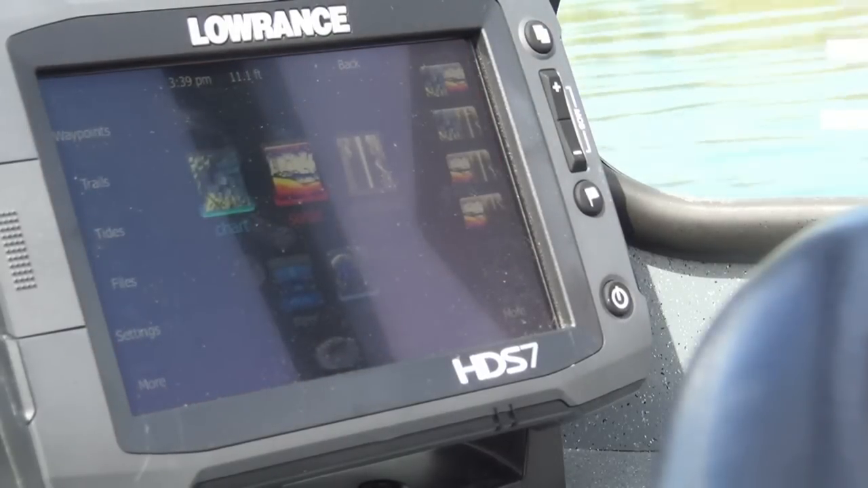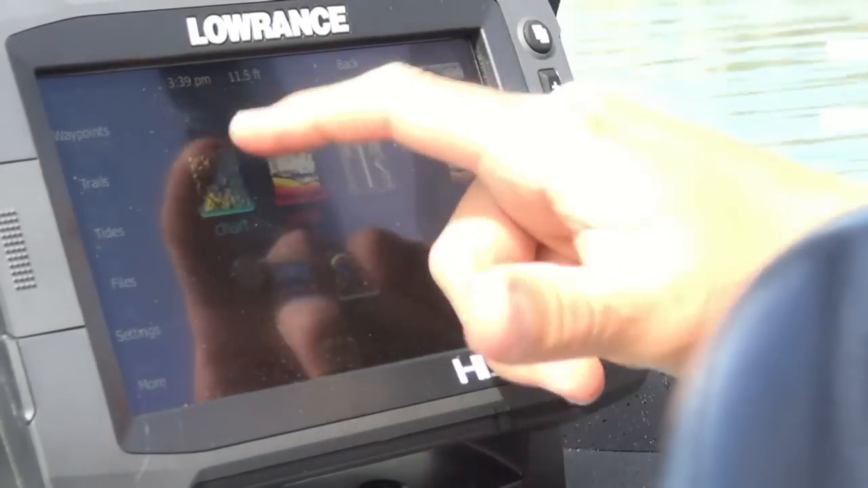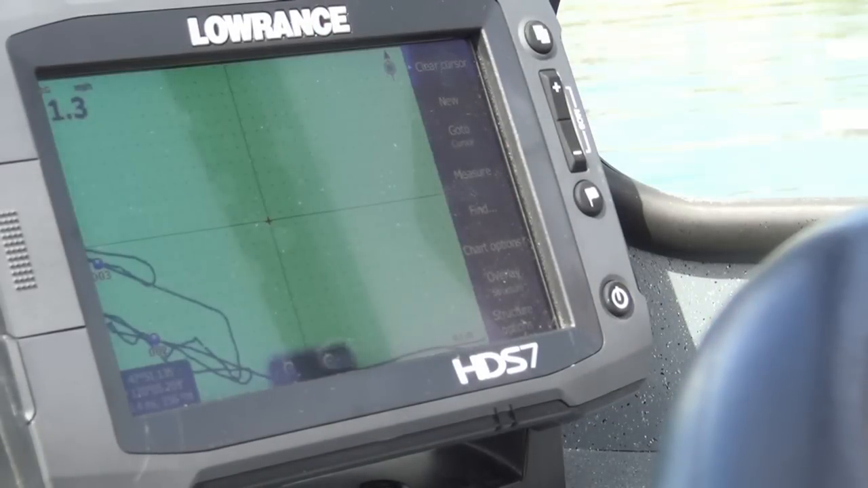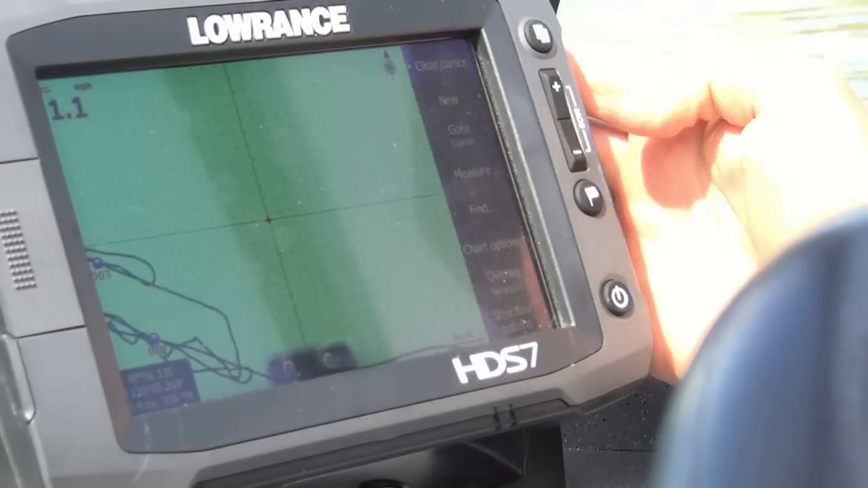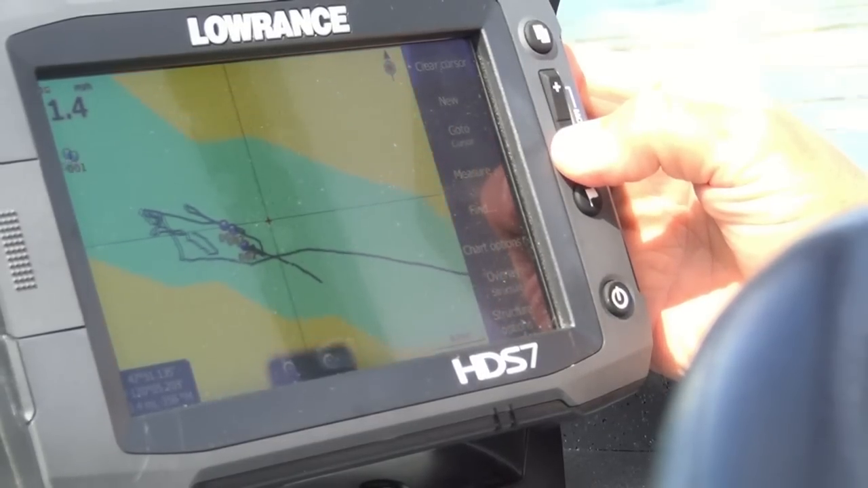One of the things I use a lot is the GPS aspect of these units. I can just click on my chart plotter right there and it'll bring up our location out here on the river. And let's zoom out a little bit to see exactly where we are.